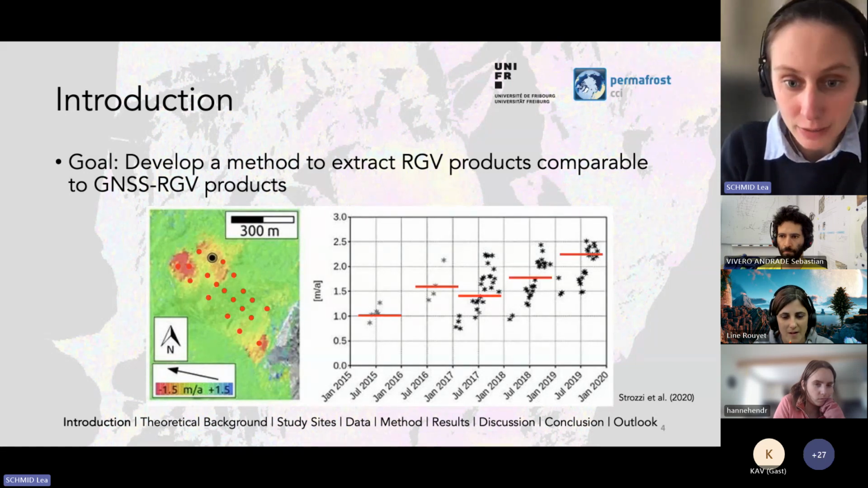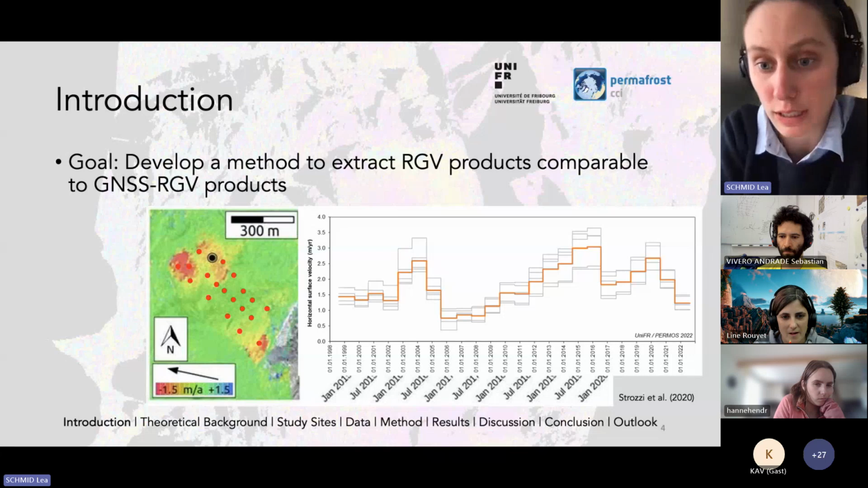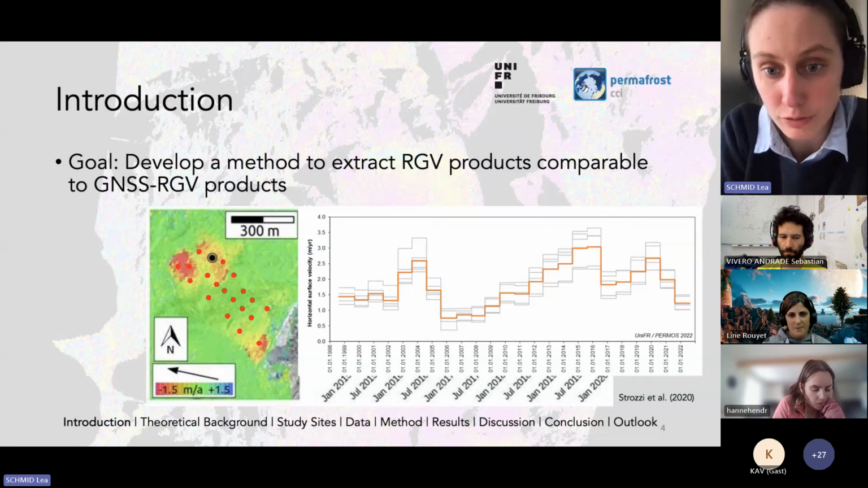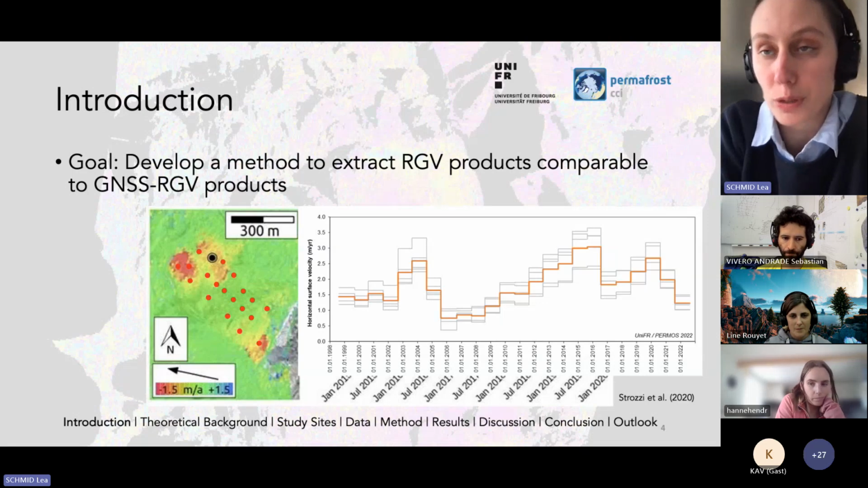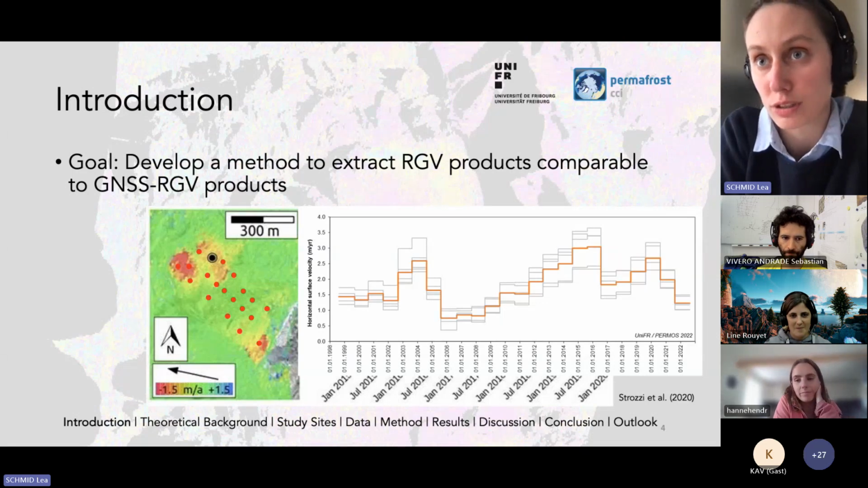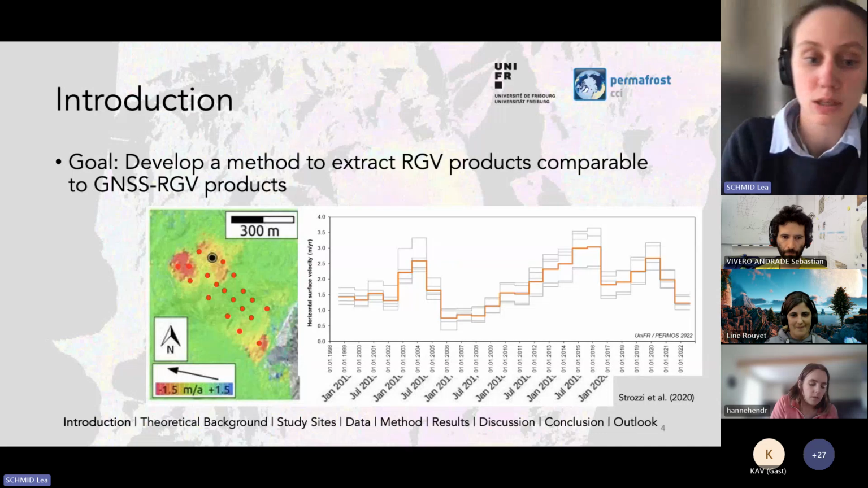And the idea would be, at the end, to have something like this, which is an RGV time series from the Gemmi rock glacier based on GPS measurements. And this is what we're going for. This is basically what I try to develop, a method on how to do this, which is what I did in my master thesis.